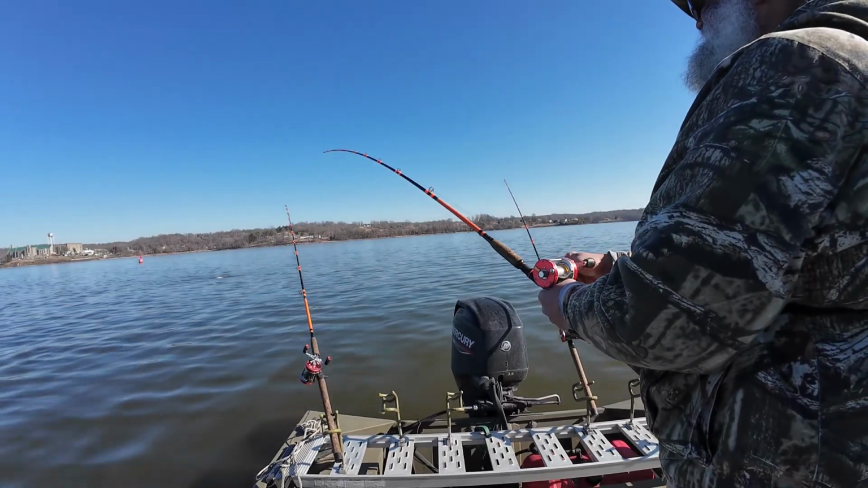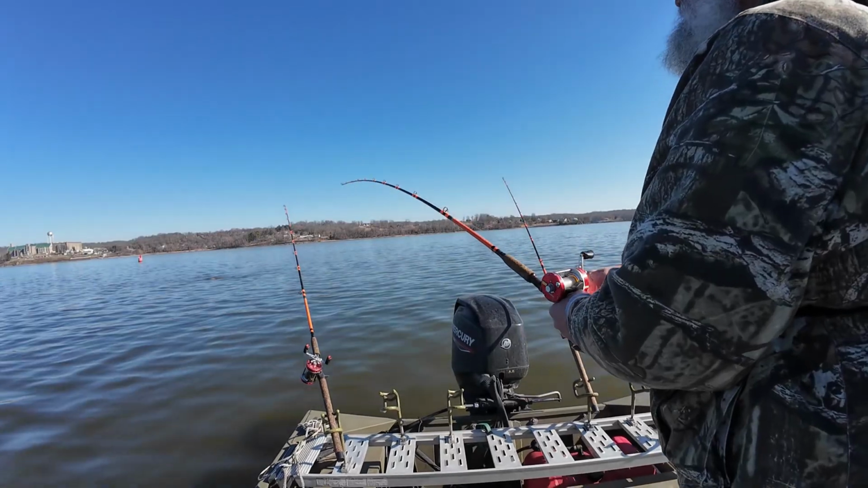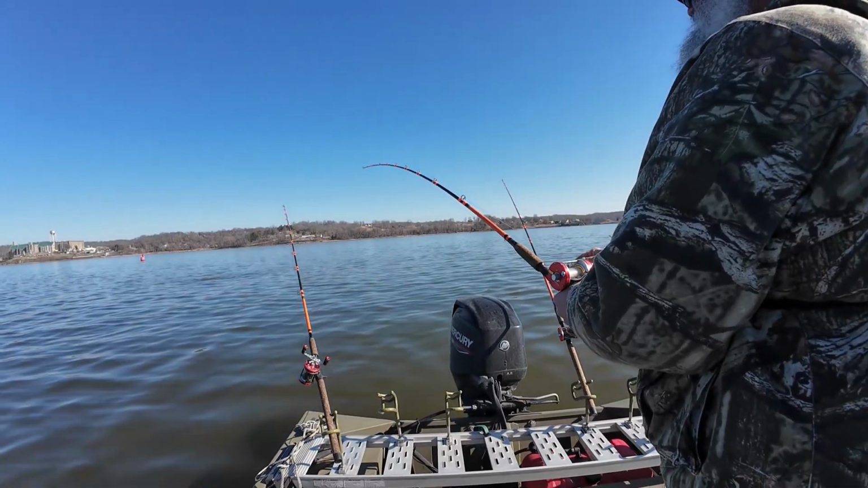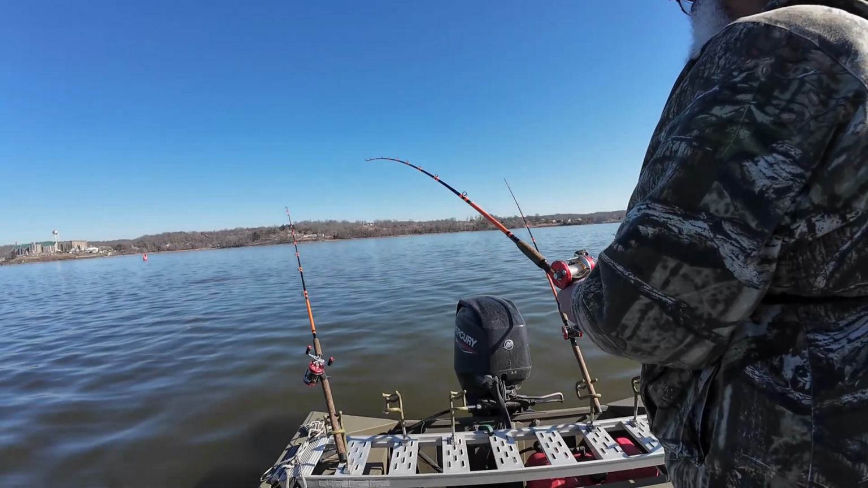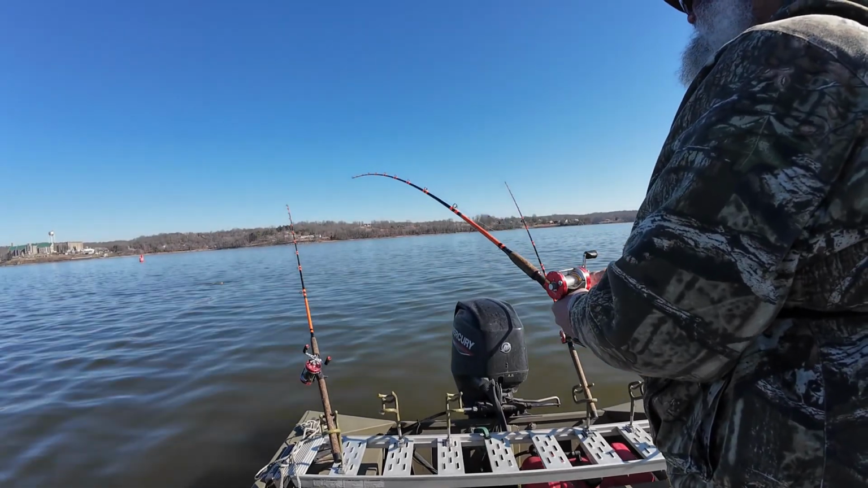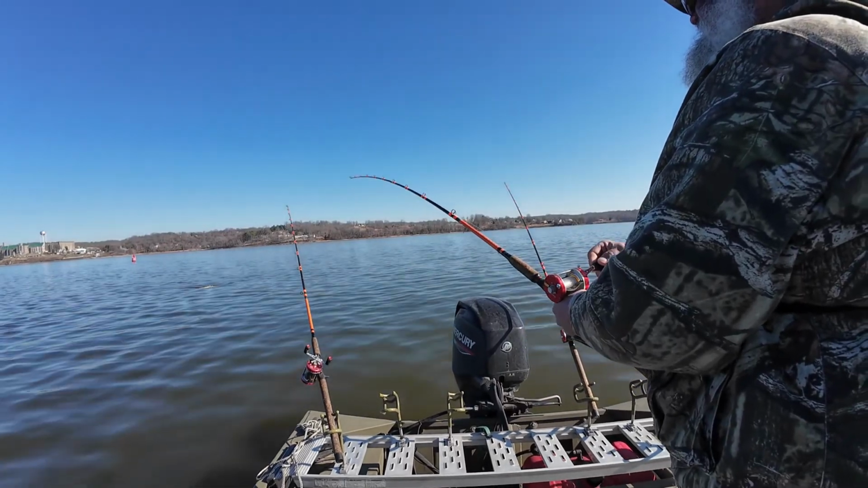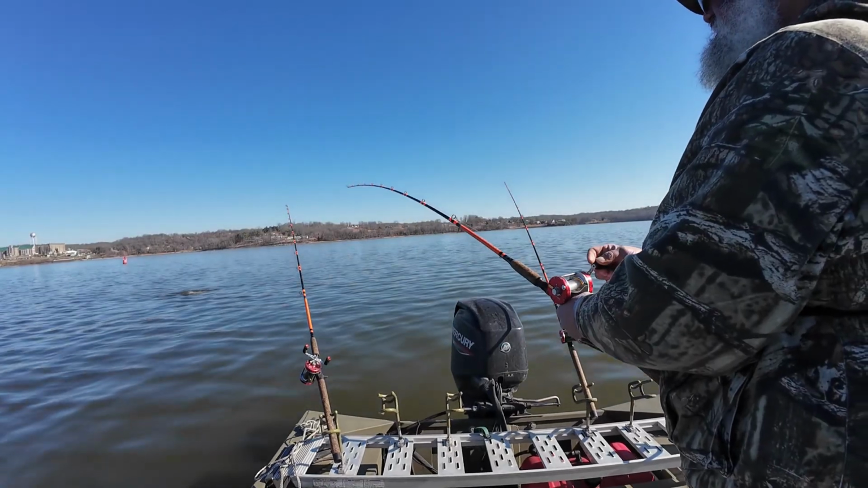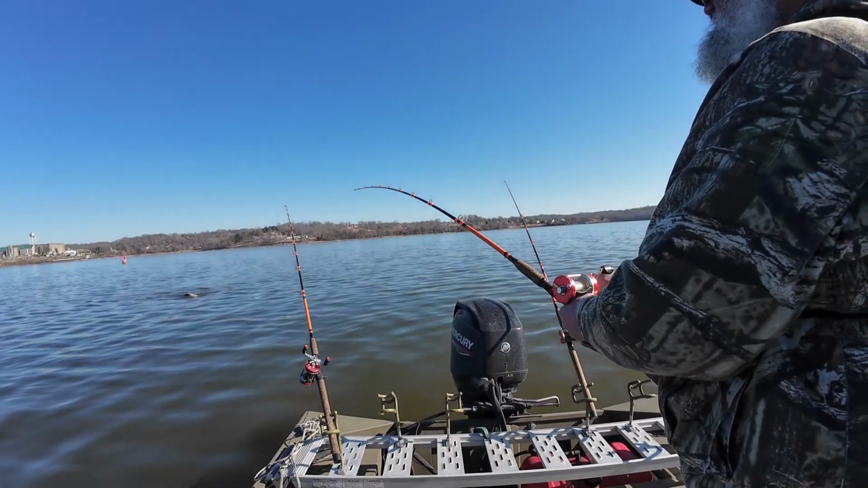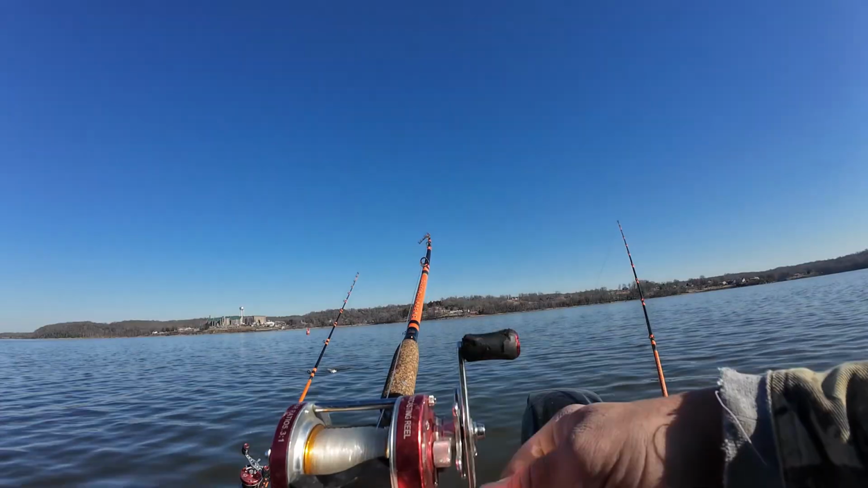Can't tell you how big he is. Probably about 10, 12, 15 pounds. I don't know, he might be a hair bigger than that. So he was out there way out in the river channel. Probably a hair more current out there.